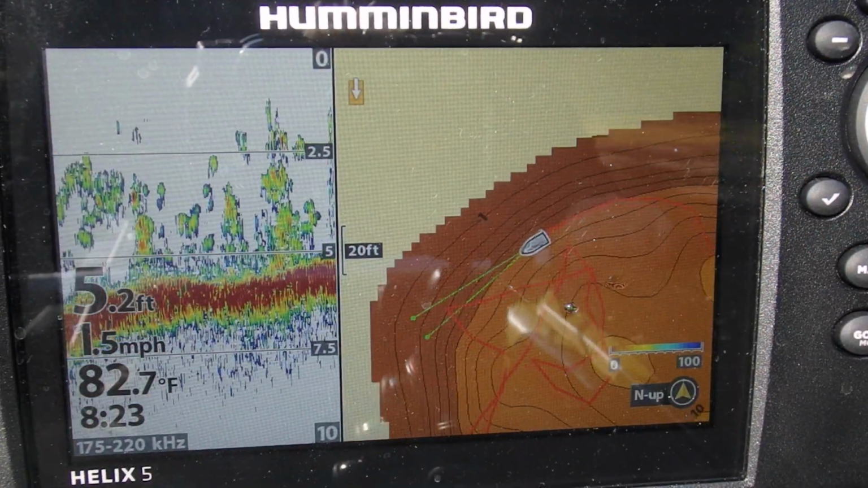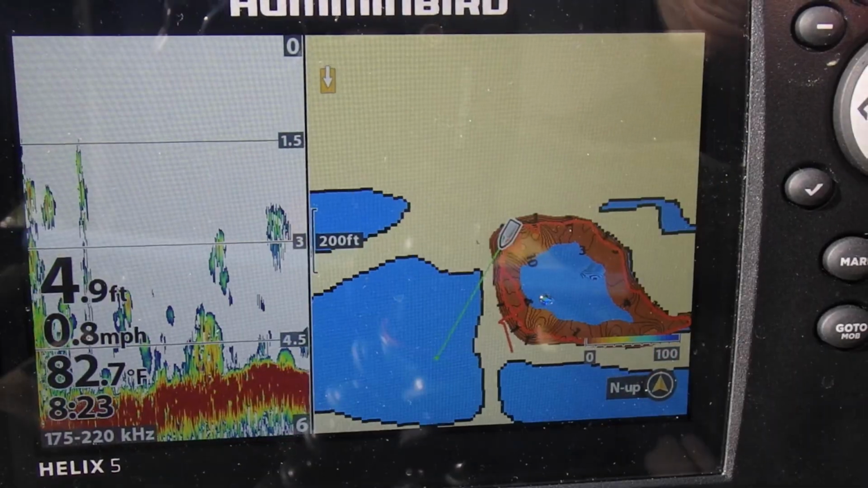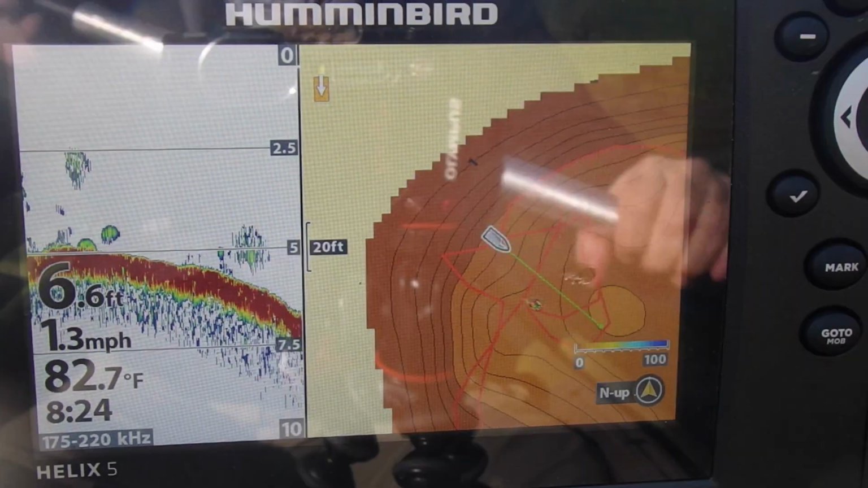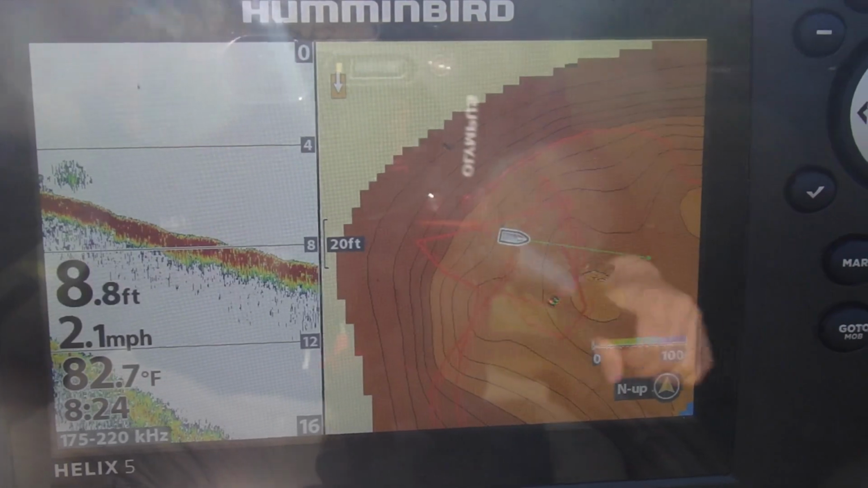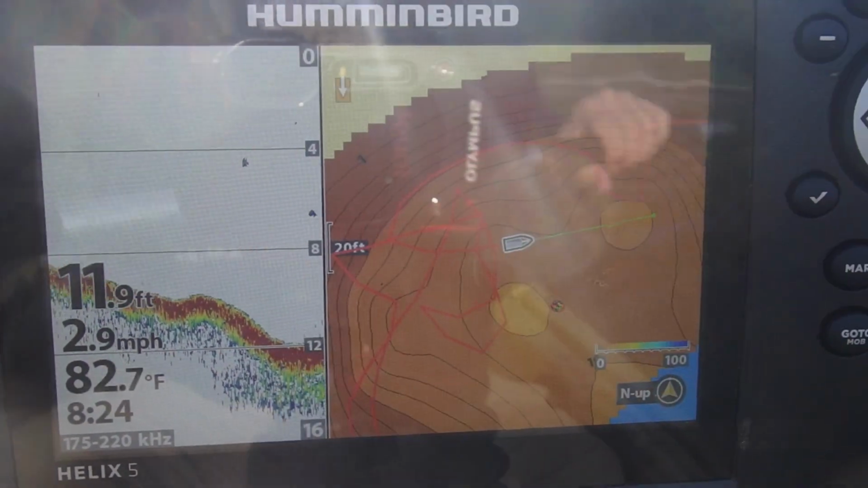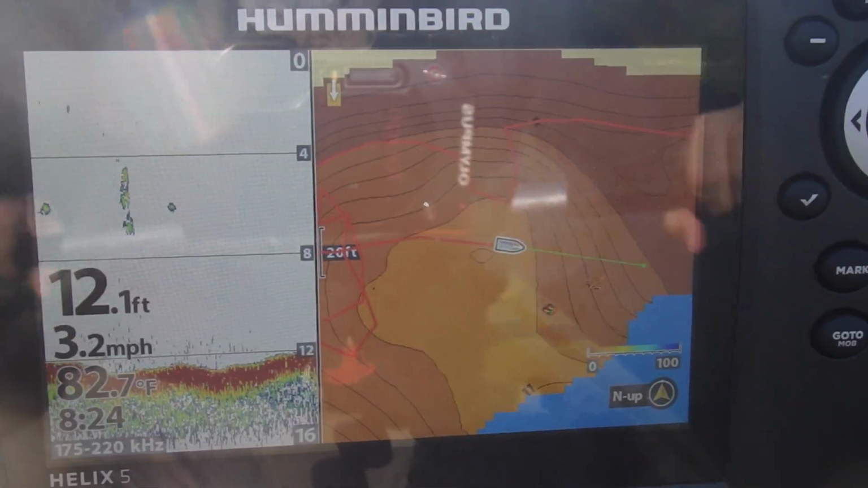Now we're back around to where we started mapping, and if you look at our lake, we have shoreline detail. Now I'm going to take a more or less straight pass further out to get some deeper depth data, because a lot of what we're looking at is presumptive information. Now see how all of a sudden a bunch of deeper water is filling in?